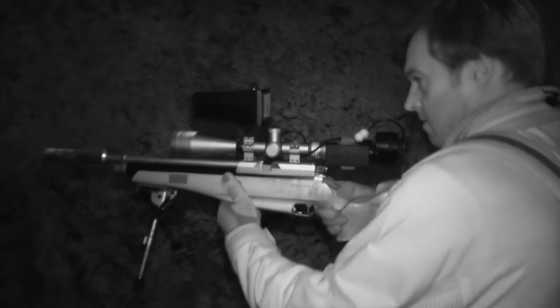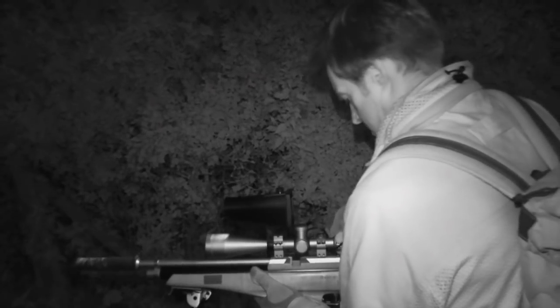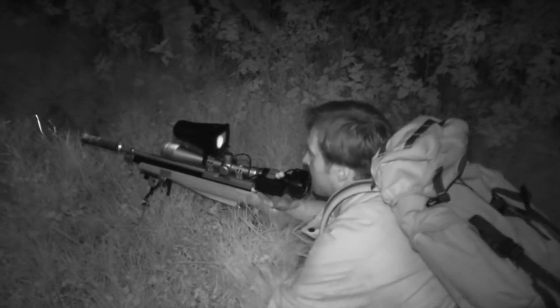Right, there's one out just off the hedge. I could just do with getting a little bit closer to make sure. This is more encouraging, but I want to get closer to avoid taking a risky shot. We just need the rabbit to stay put. The rabbit is still out feeding, so I settle myself down for a shot from the prone position.